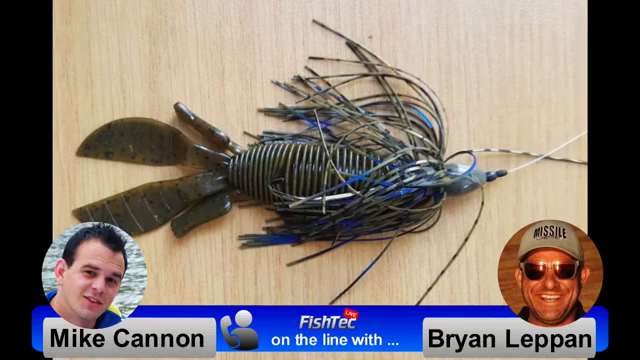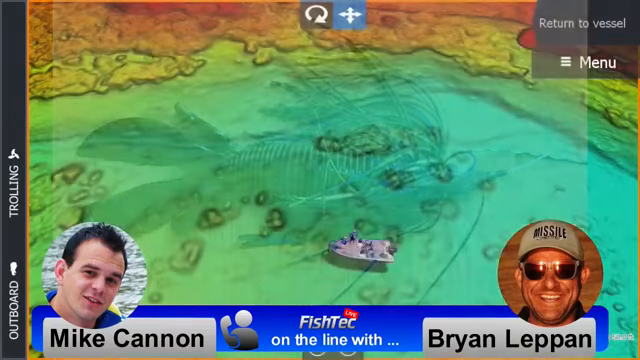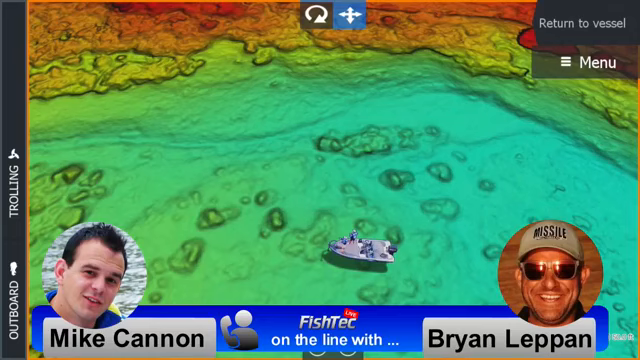Color-wise, it's quite dark under there, so you stick with the green pumpkins. If the water gets dirty, then I'll go to black and blue and that kind of thing. So that gets you into the thick stuff, and generally that's where your bigger fish will be. It's a nice compact profile, but it's still nice and bulky, so it is like a nice meal.